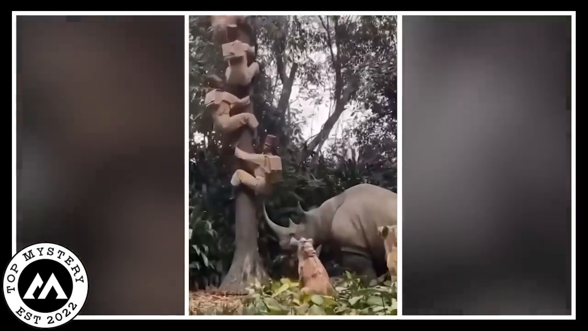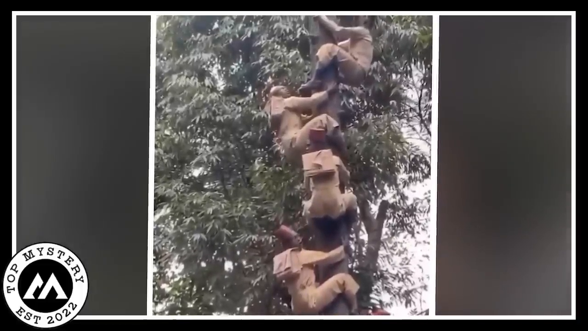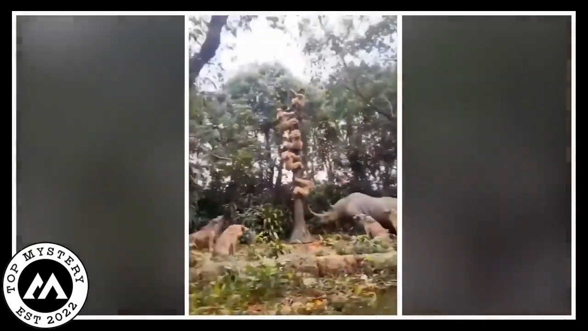In the video, many people were seen holding on to the tall tree. Their facial expressions were somewhat unpleasant, as if they were in real danger and frightened by something. And below them were a bunch of deadly animals waiting for them to climb down.